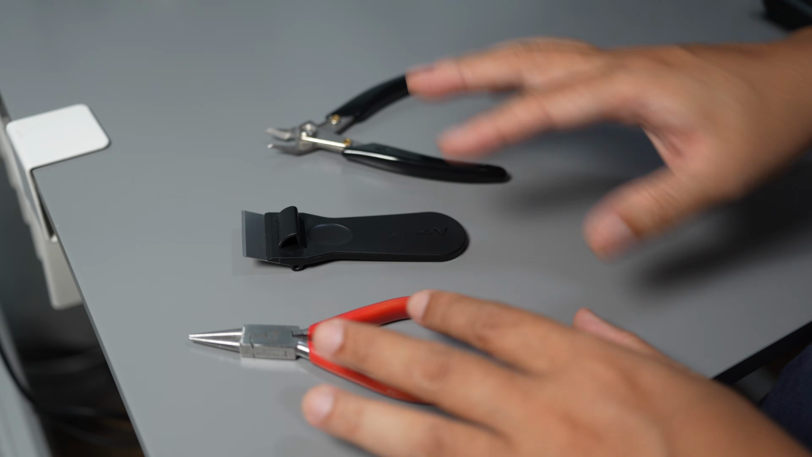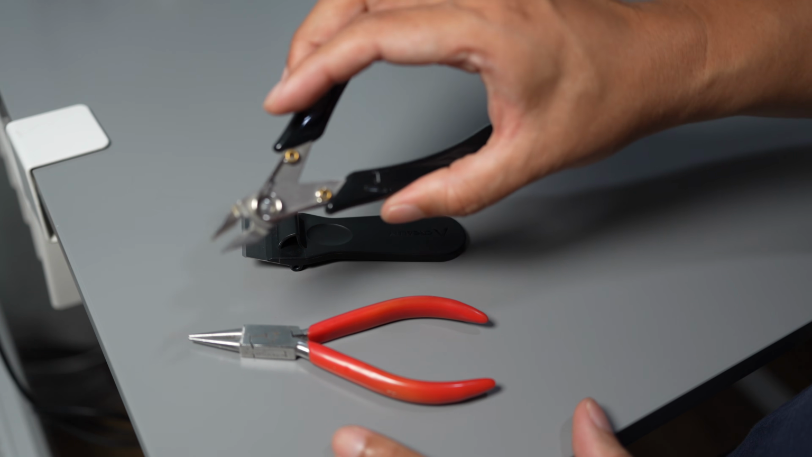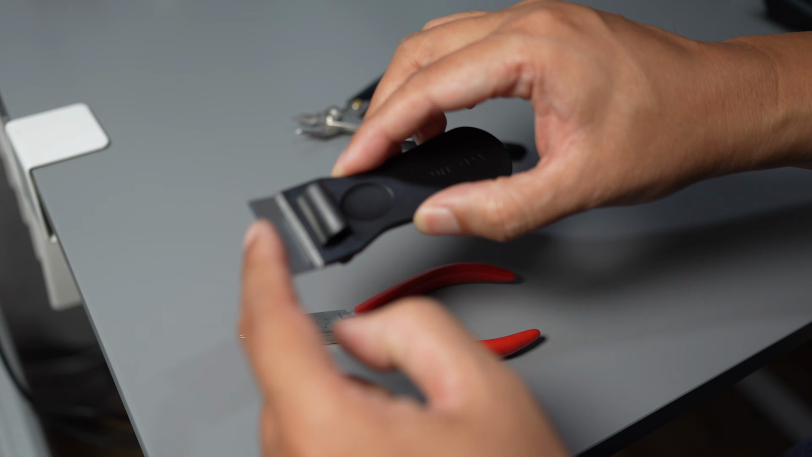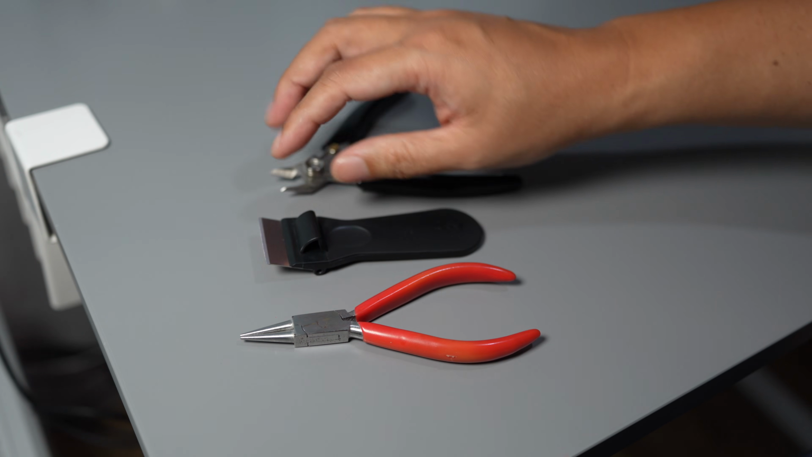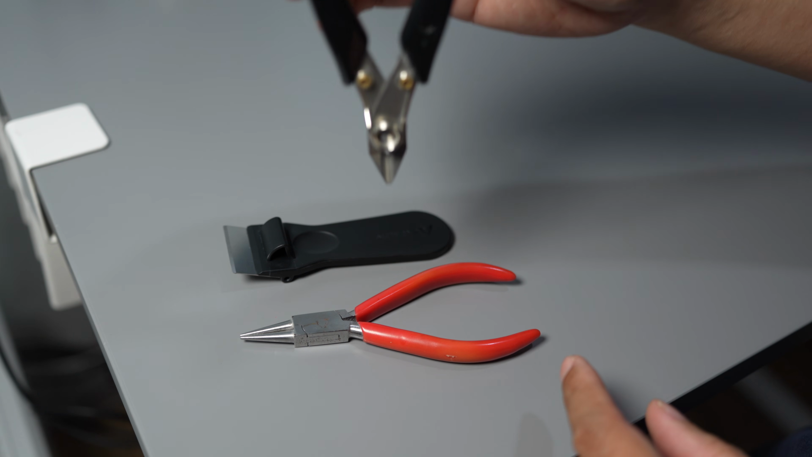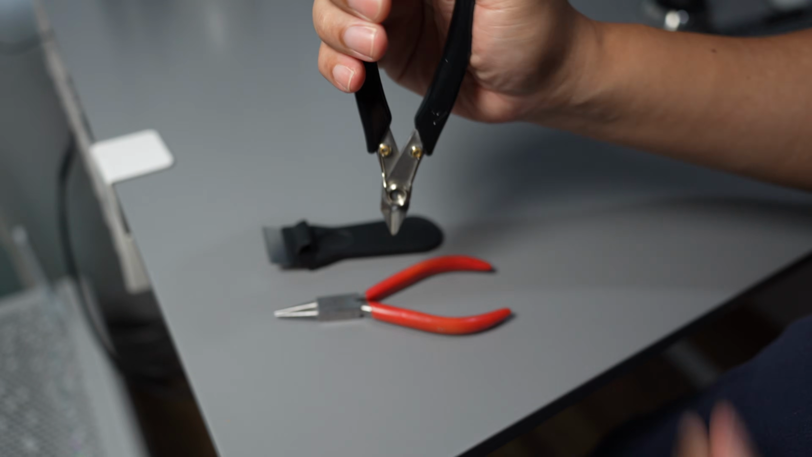Hi, these are the tools that I frequently use with a 3D printer: side cutter, scraper, and a needle plier. The scraper and side cutter are very sharp, so sometimes when I grab them, I cut myself. So I want to make tool holders holding the tools pointing downward like this, so when I grab it, I can grab on the handles.